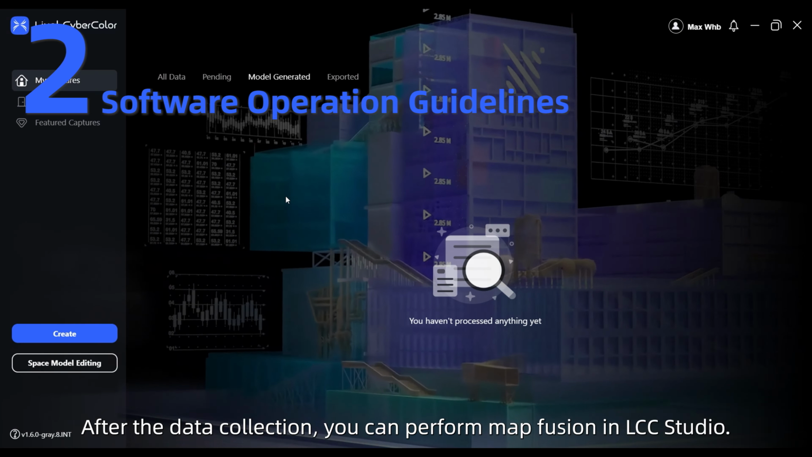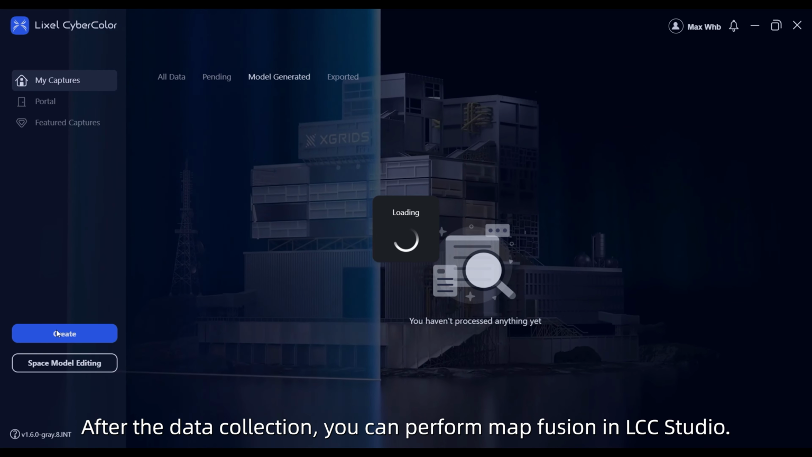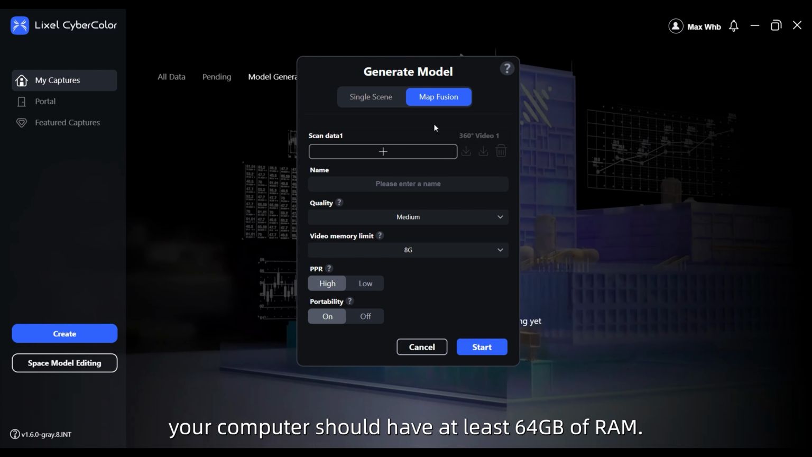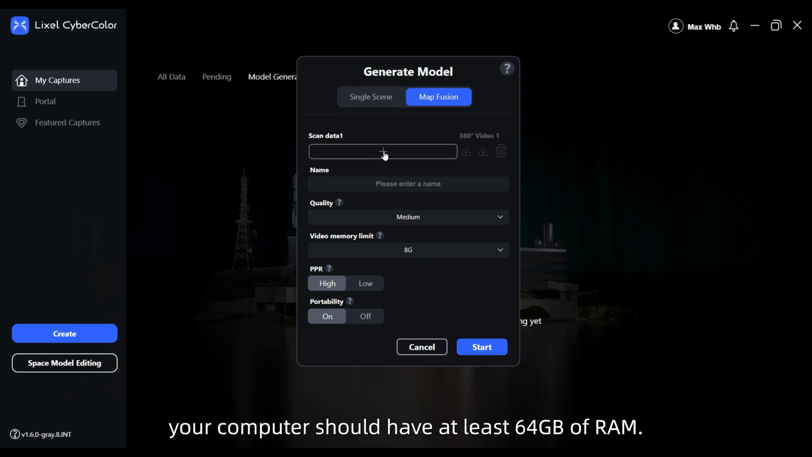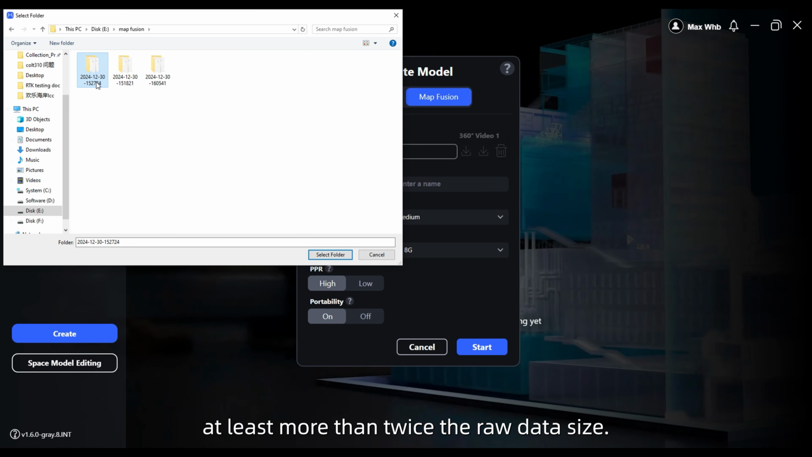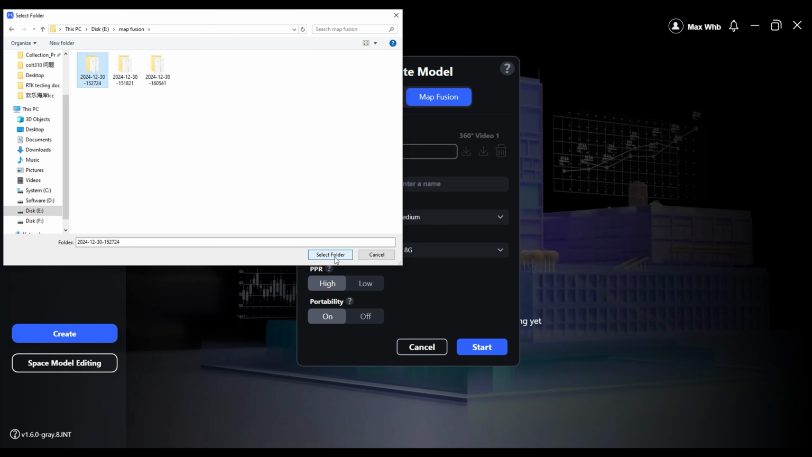After the data collection, you can perform map fusion in LCC Studio. Note that to perform map fusion, your computer should have at least 64 GB of RAM. And you need to reserve enough free space on your disk, at least more than twice the raw data size.